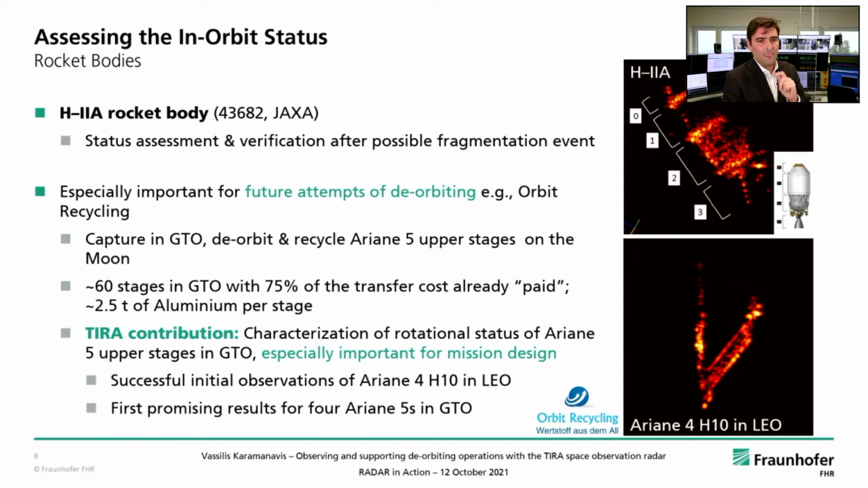In this case, we have performed a status assessment and verification after we received the notification of a possible fragmentation event in orbit. This is especially important, the assessment of in-orbit status, also for future attempts of deorbiting. An example here is the German company Orbit Recycling, which aims at capturing in geotransfer orbit, deorbiting and recycling Ariane 5 upper stages on the surface of the Moon.